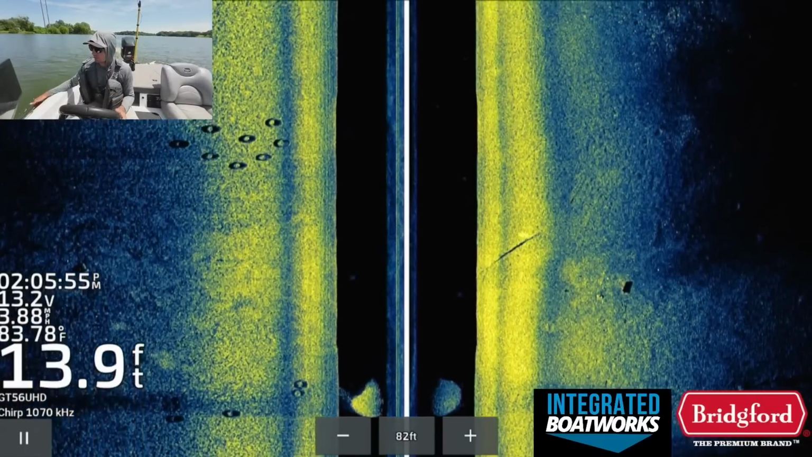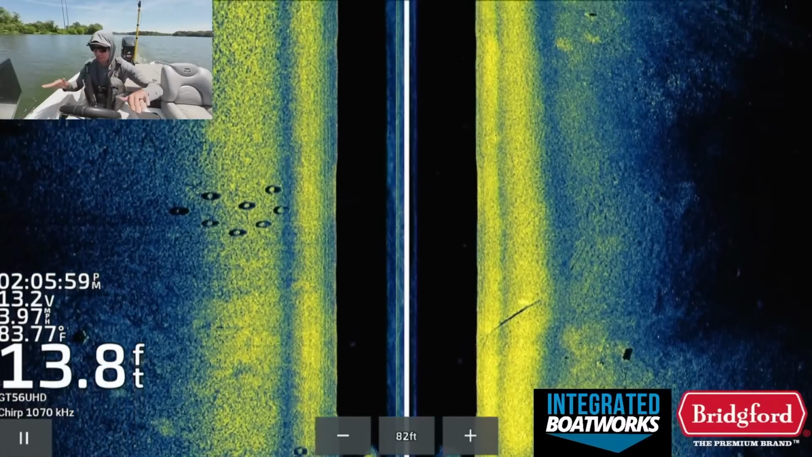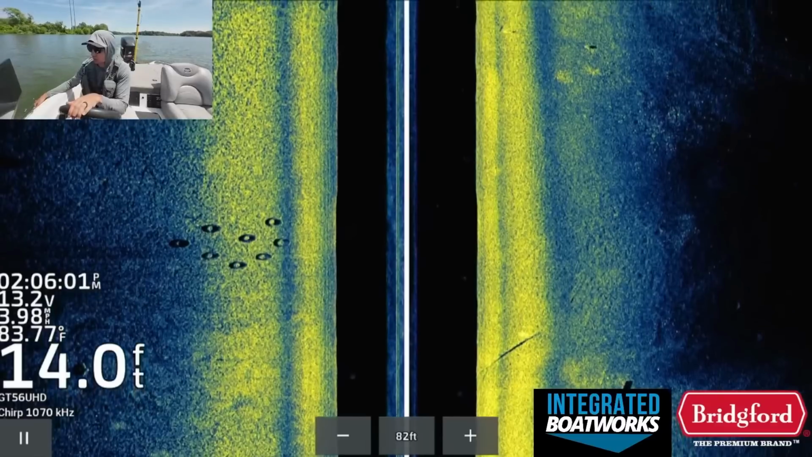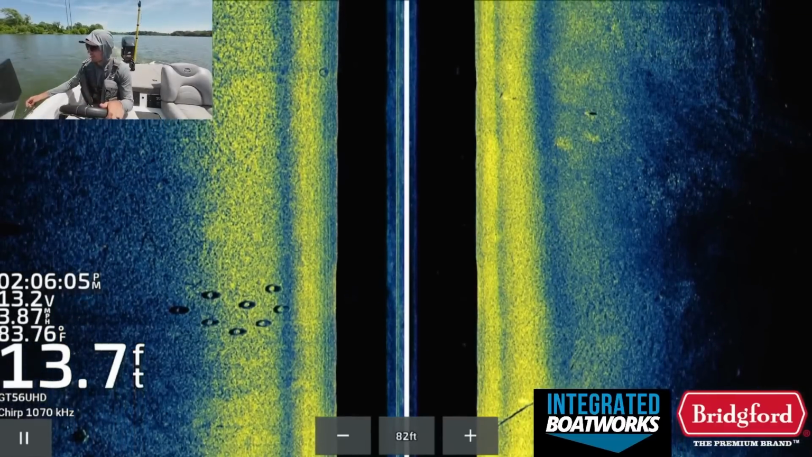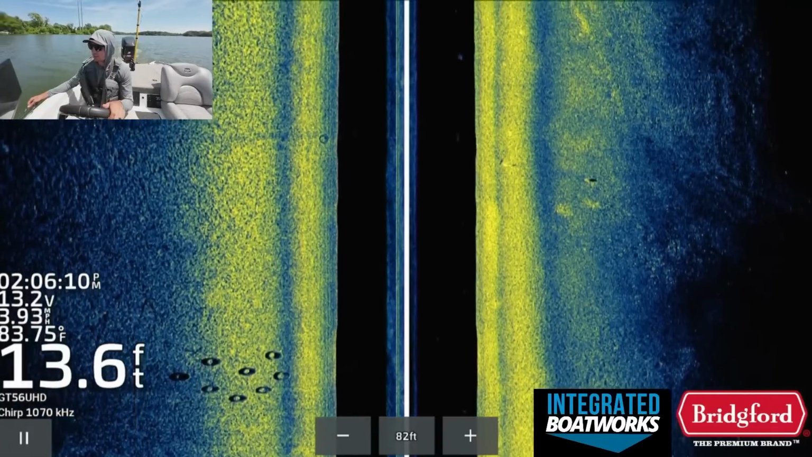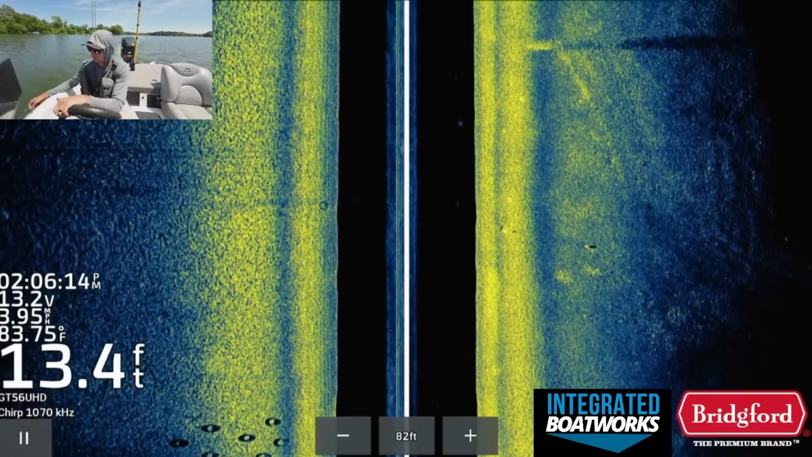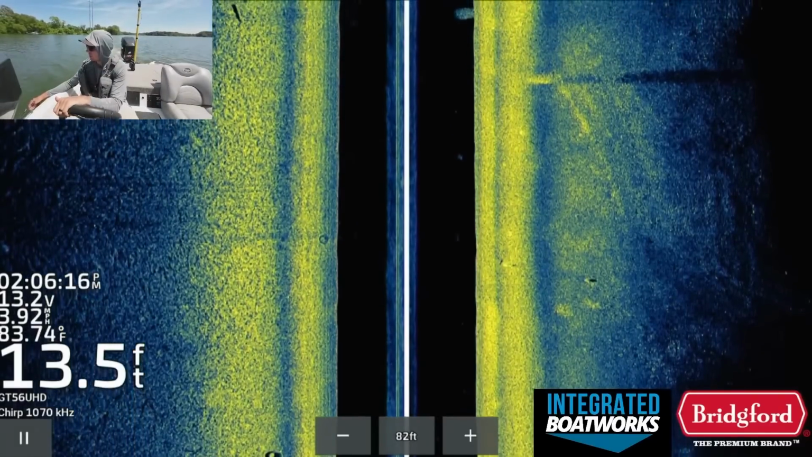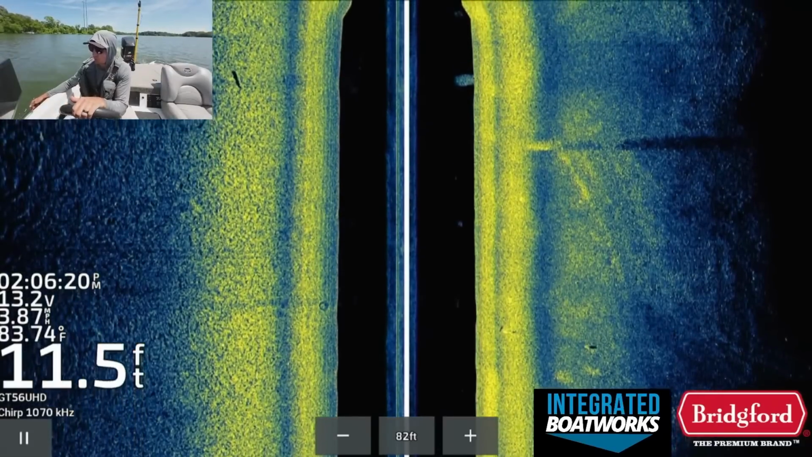A lot of times these are harder to see on Livescope and things like that, the flatter trees that are laying straight on the bottom, and so those get overlooked by a lot of anglers, which is a good thing when we're out here. So we're trying to fish stuff that maybe is a little bit less pressured, a little bit less beat up by other anglers as well.